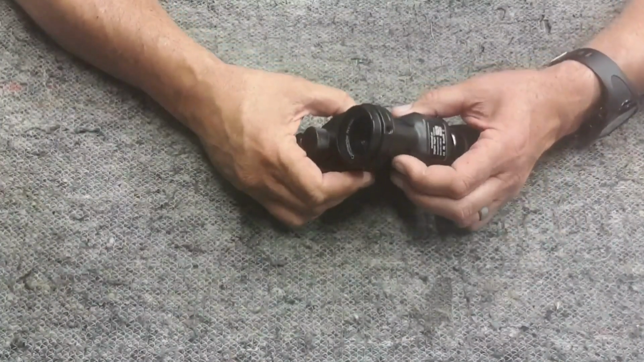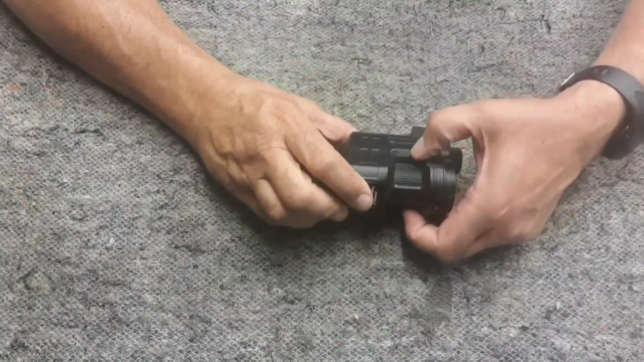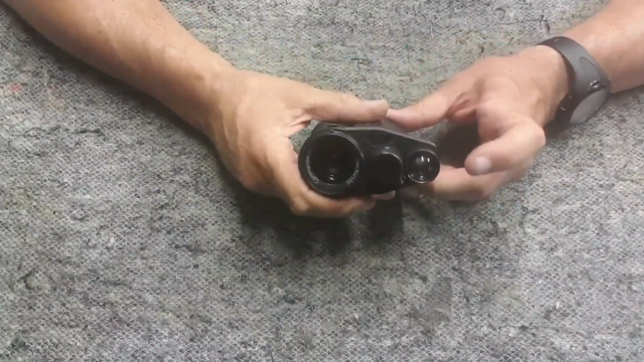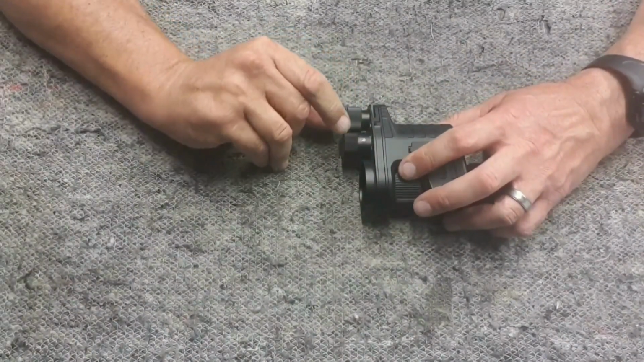Underneath here, you've got a focus wheel. So this is to actually focus the unit. Once you've got it attached to your scope, you use this focus wheel, and that is what gets your reticle focused within the unit. The infrared is here on the top, and the focus ring for that is a push and pull like that.